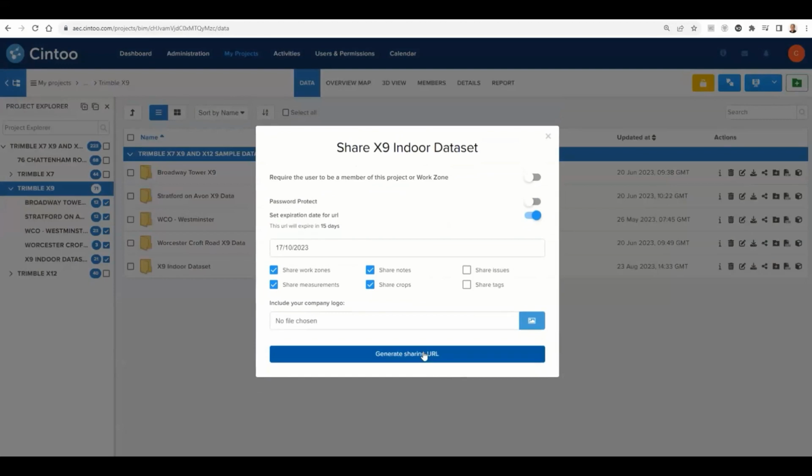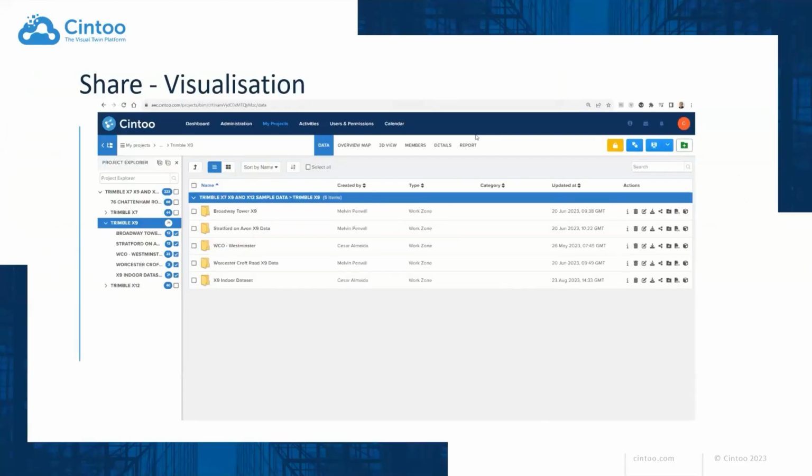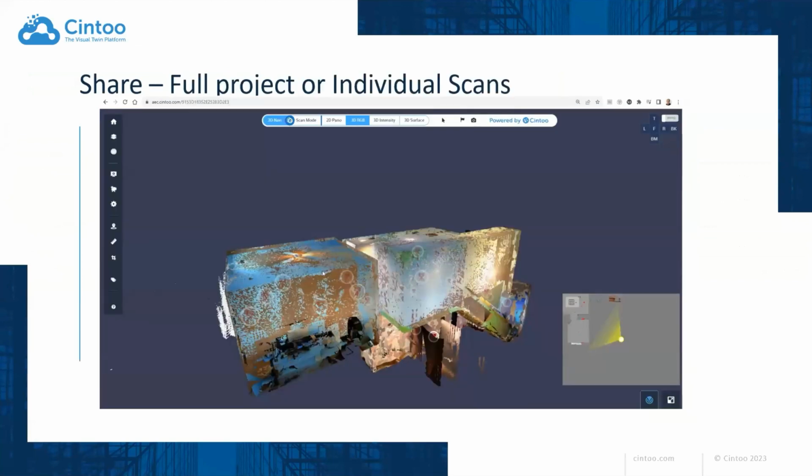You can password protect access to your project. You can request the end user to be a member of the project or not. You can add a little logo of your company there, and you can share either by a link or by a QR code, which is becoming more and more user-friendly as it goes along. But this will give access by a link to anyone on the planet.